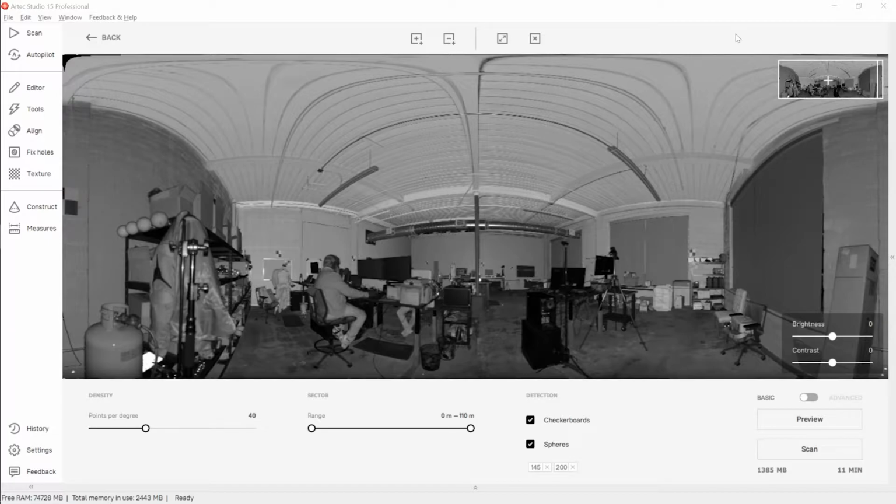Now that preview is completed, we've got this black and white image of what the scanner can see all the way around. And we've got our controls here. In Artec Studio, you have the highest degree of control over how your scan. Starting here with your point density, scalable down anywhere from 20 all the way up to 80.